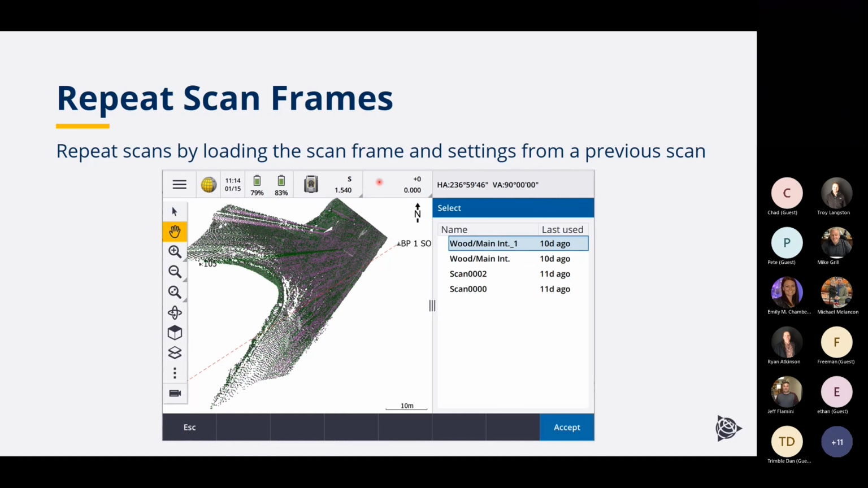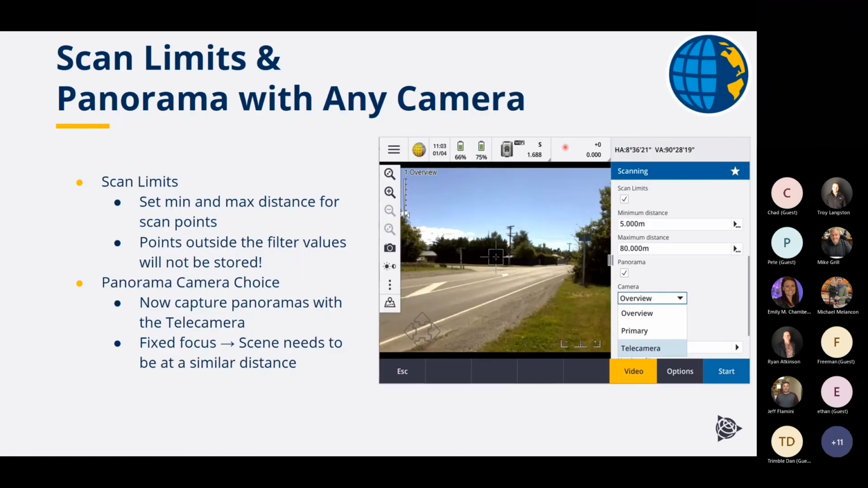Another change that we have with the Trimble Access software is this ability to do repeated scan frames. So you can essentially save a frame or load one up from a previous scan, and then do a rescan. So if you're going to do some kind of monitoring, or if you need to go back and rescan maybe an area that might have had an obstruction, this is really useful for construction projects as well as campaign monitoring.